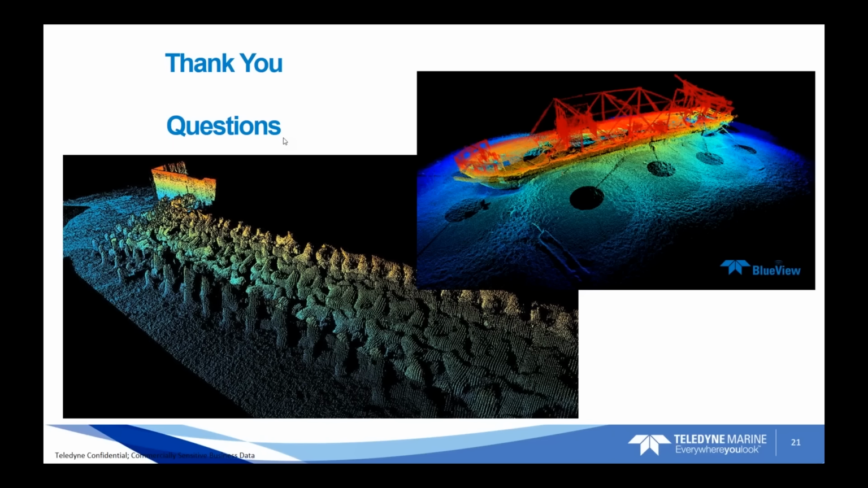Question. Very good question, and the answer is yes and no. On a work class ROV, if you don't have the ability to land on the seabed to provide a stable platform to do individual scans, or if you're trying to do scans from the middle of the water column of a structure, for example, an oil rig, you basically don't have the capability to hold station well enough to compensate for the motion.